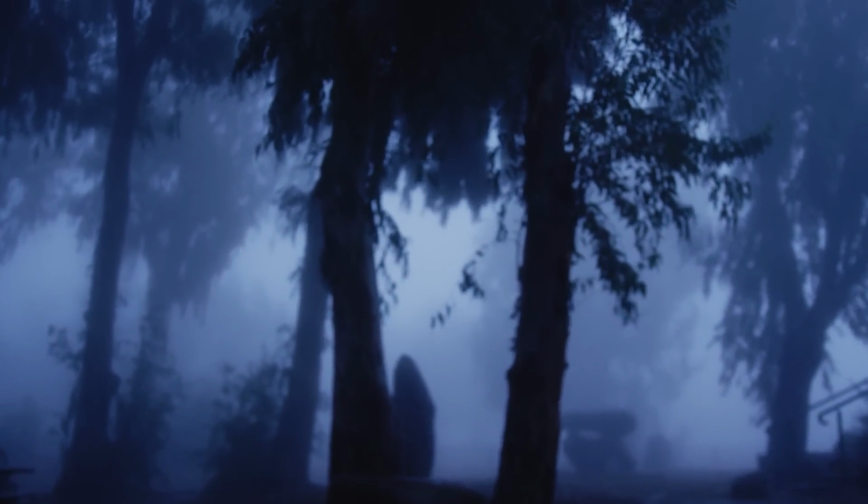Step into the heart of fear. In a place where darkness reigns and terror lurks, the unthinkable has been captured. The Conjuring House, a hub of paranormal activity, has yielded a chilling presence that will freeze your blood.